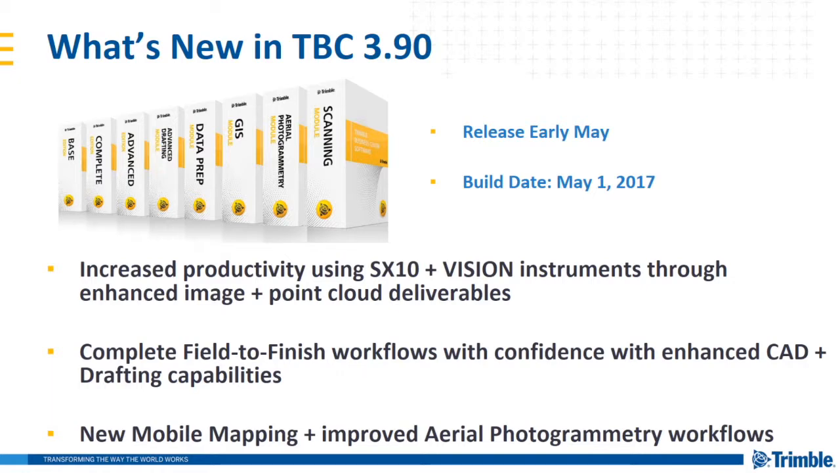The Complete Edition supports everything in Base with site calibration, full GNSS processing, and workflows related to surfaces and imaging. The Advanced Edition supports everything that Base and Complete do, in addition to Trimble VISION and corridor routing workflows.